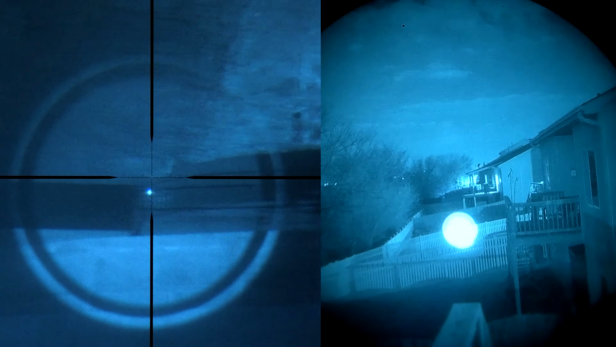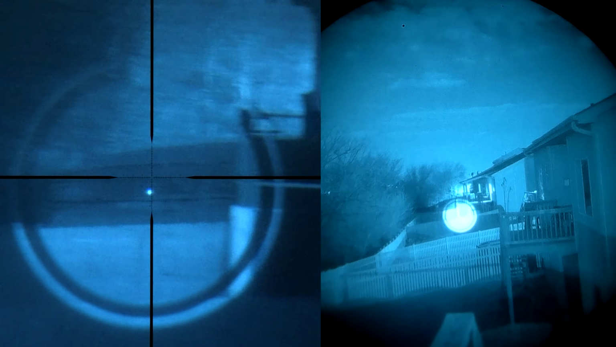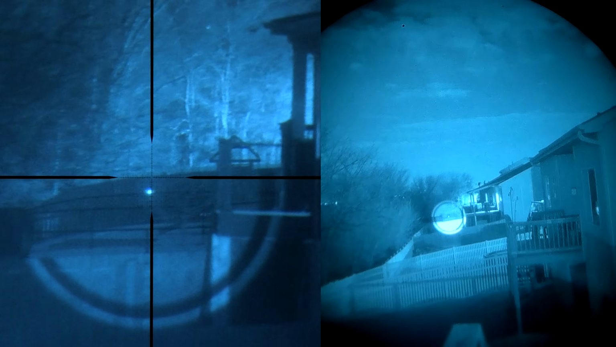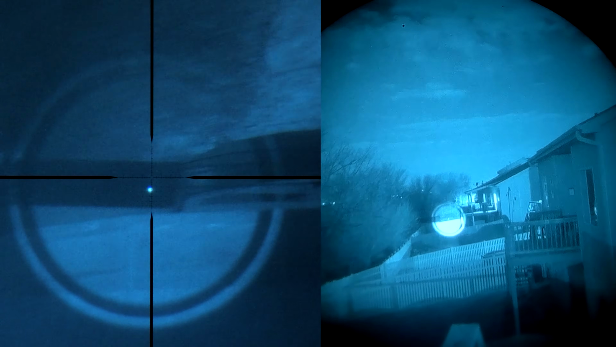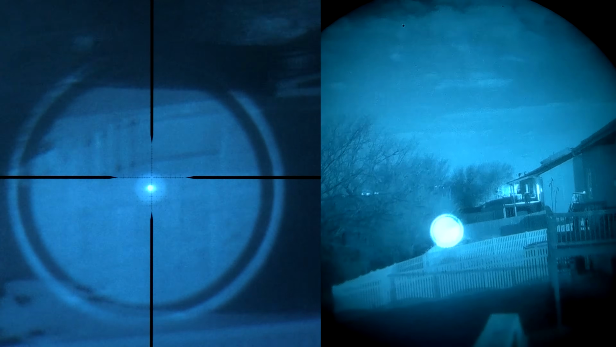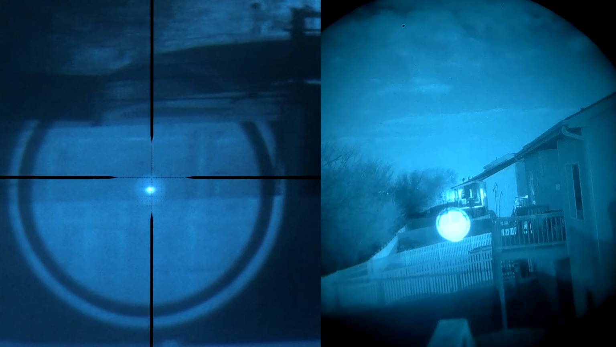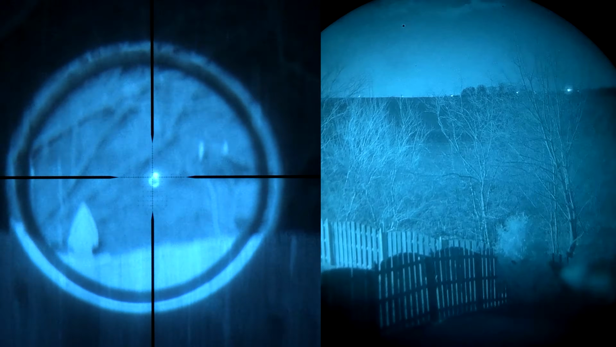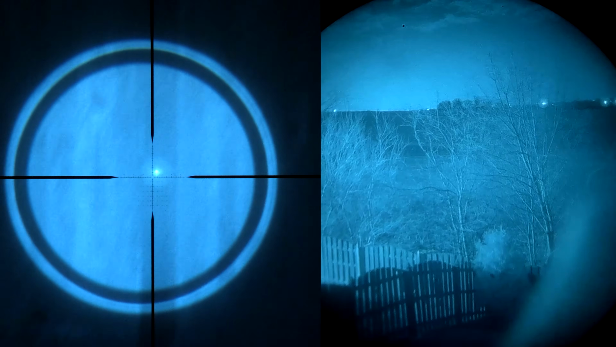And I think most of this footage is just showing a lot of the same thing, but if you want to see more of a comparison of the view you're going to get at 200 yards, from 14s to the ClipNV, this is really going to tell it to you as to the view and the functionality you're going to get.